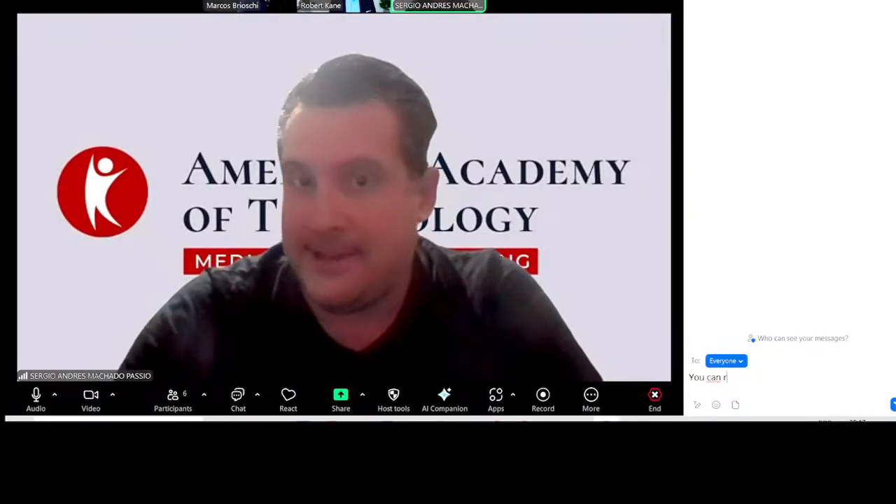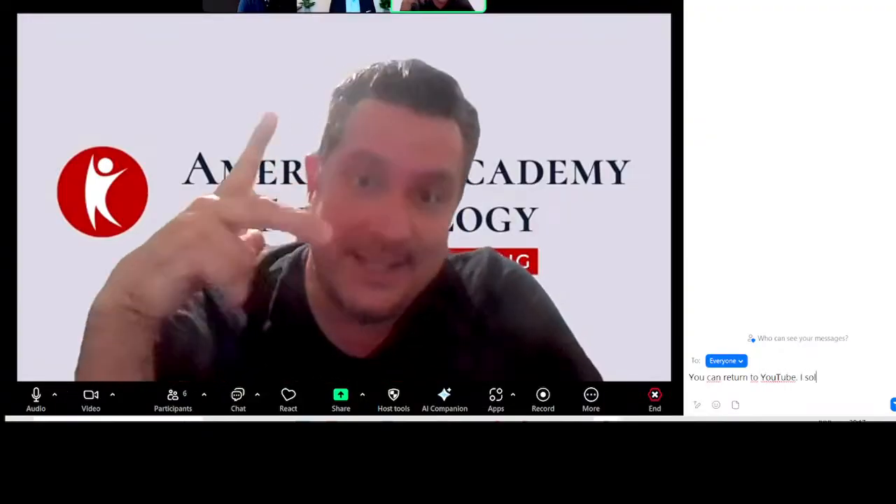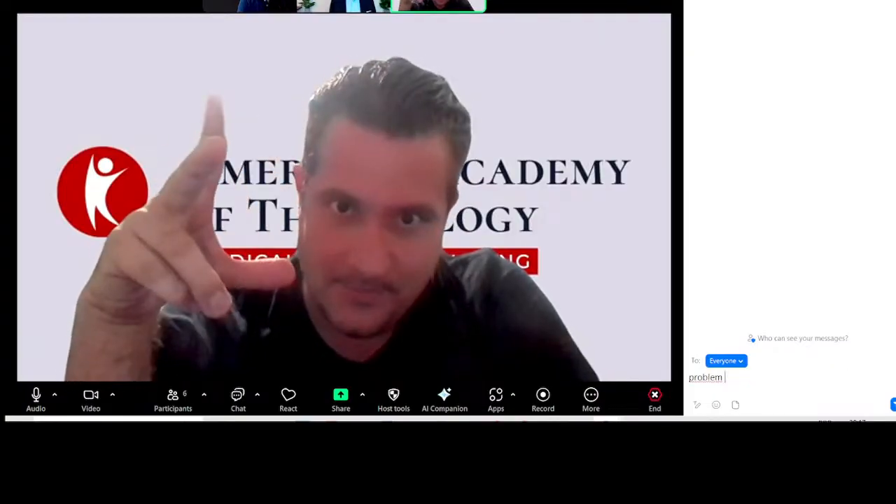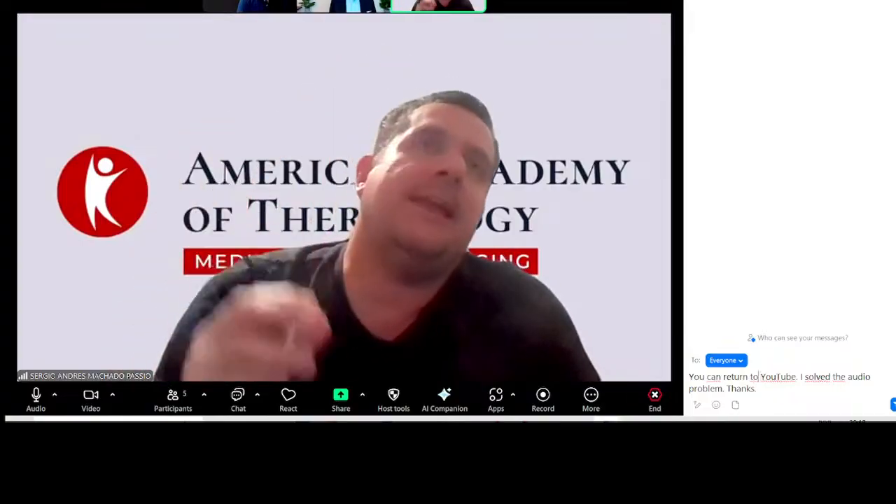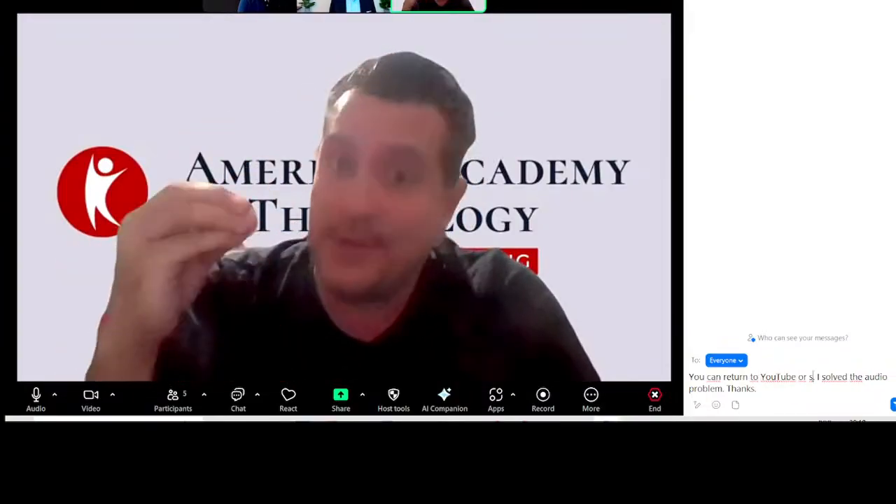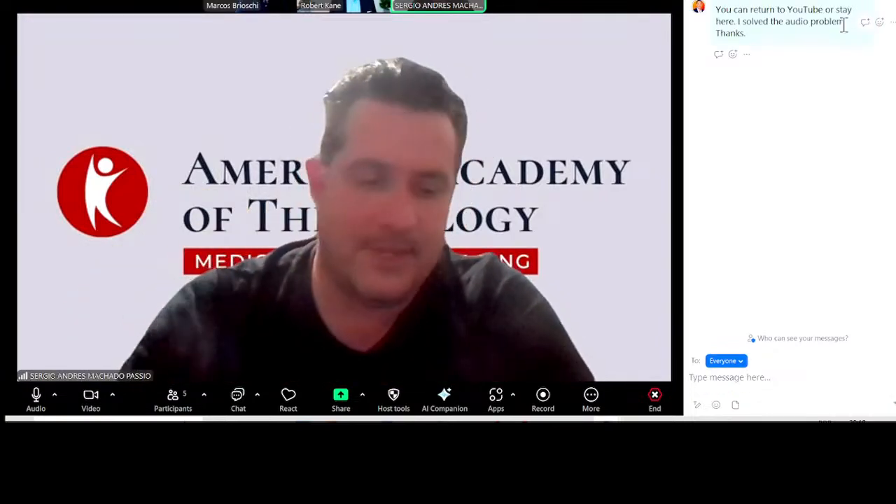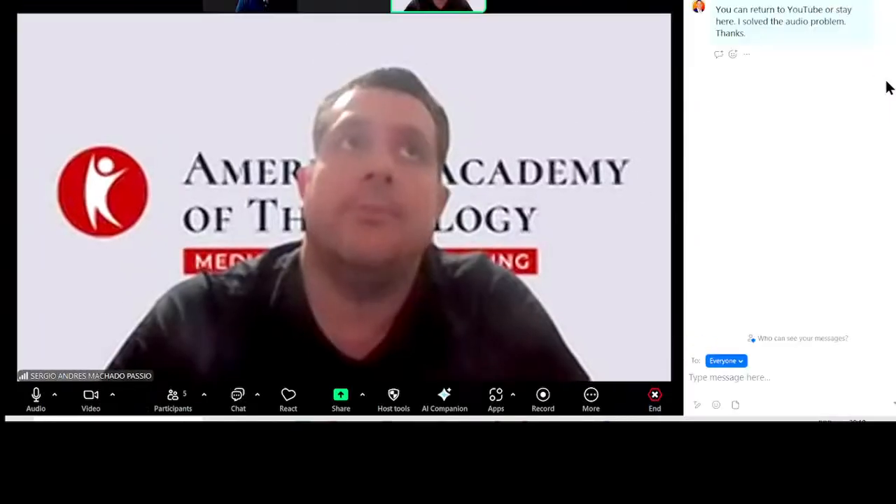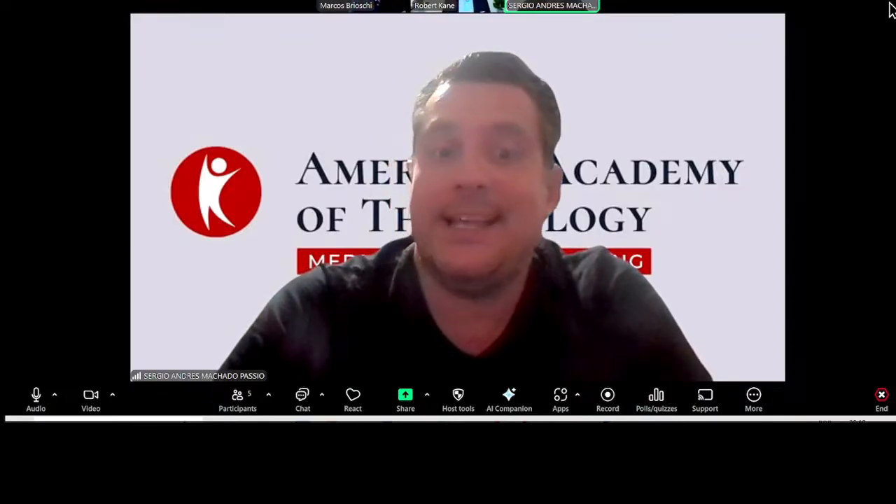Again, we can see the pain and demonstrate the response to effective treatment. It's not only a subjective response, like the patient saying yes, my pain is much less now. No, it's real. You can see it after and before. I think the most important approach from thermography in this case is to demonstrate areas.